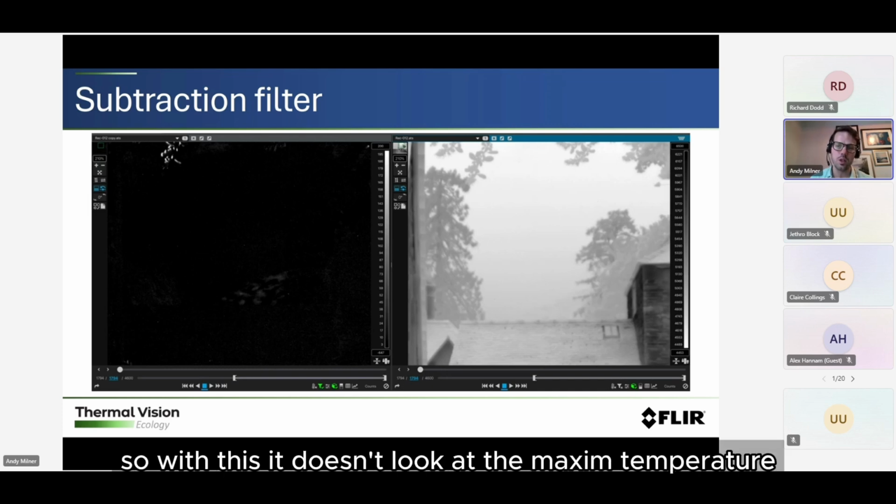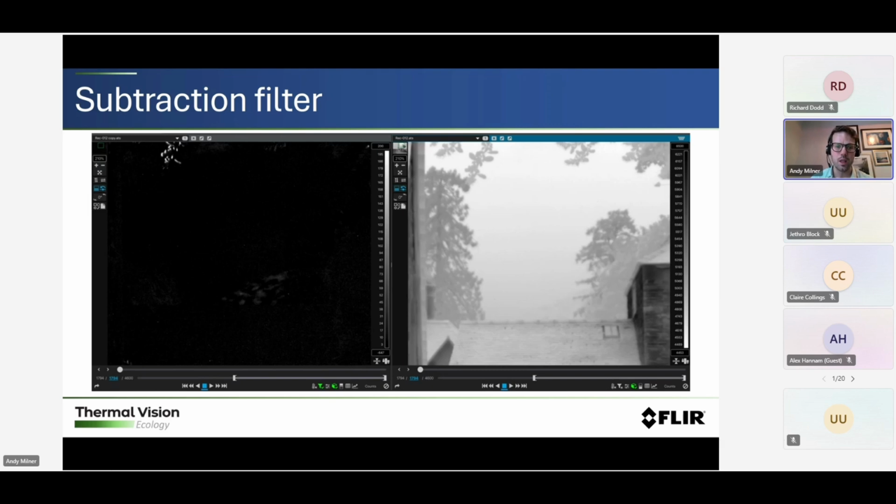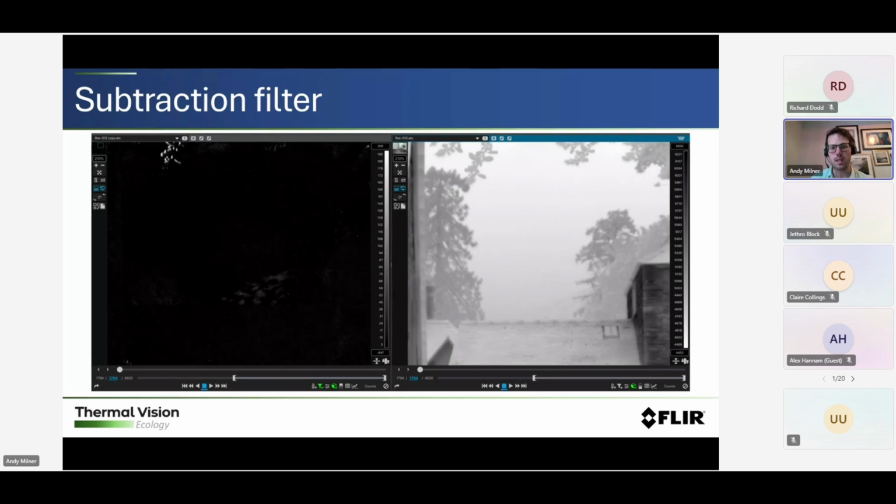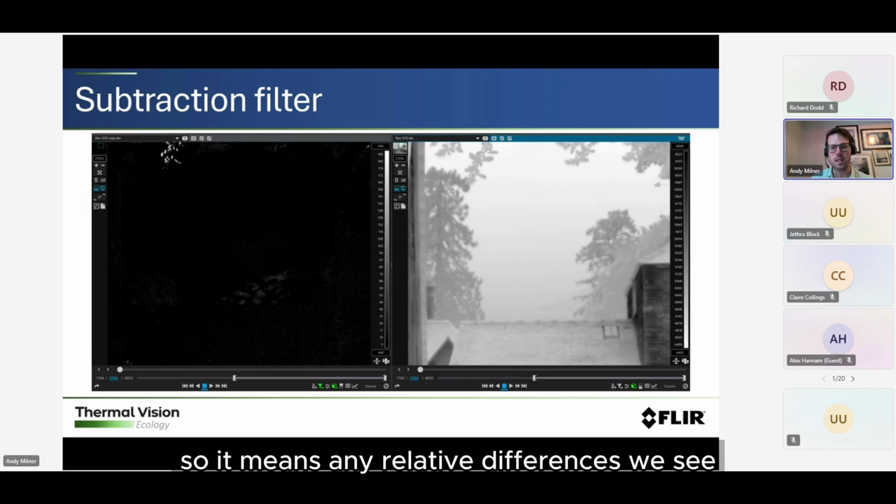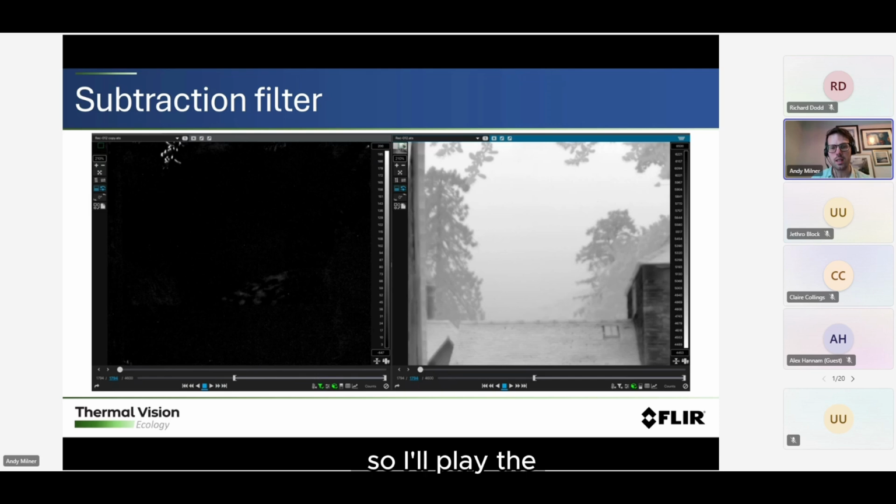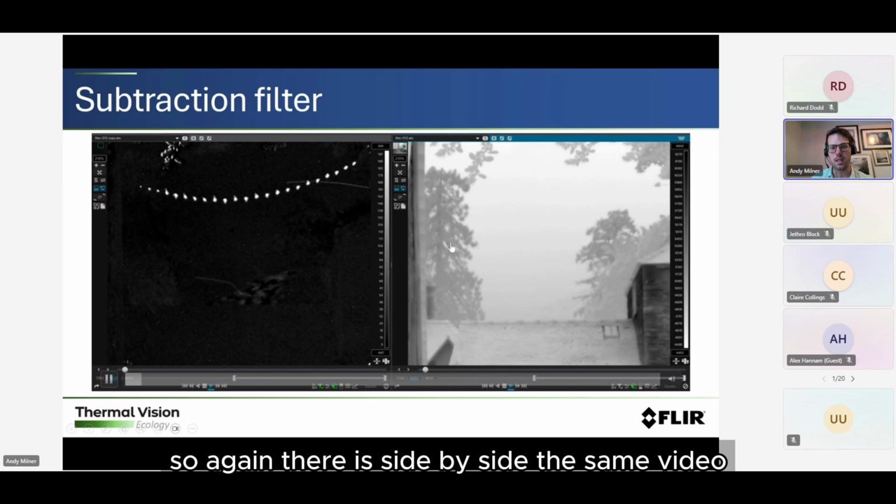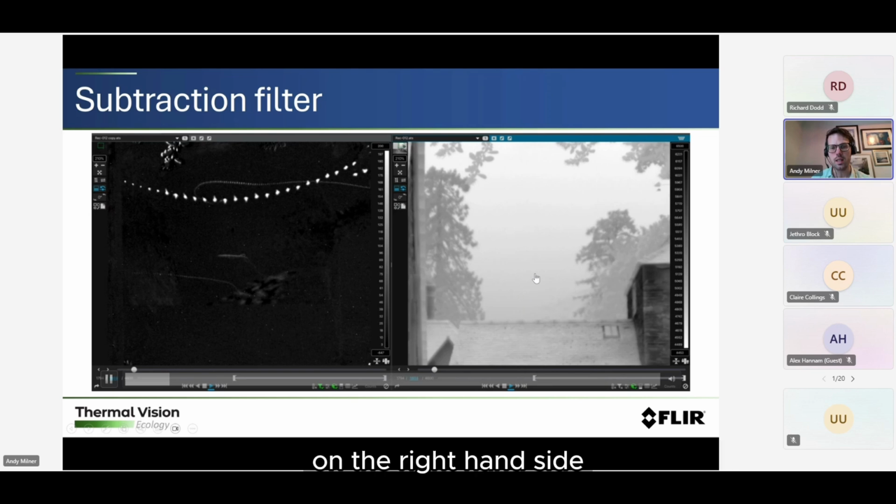With this, it doesn't look at the maximum temperature, it looks at the difference in temperature. So it will take an image and subtract. Every image you see has been subtracted from the previous image. So any relative differences we see, and this makes it very sensitive, and it means the bat doesn't need to be hotter than the background. I'll play the video and you will see. Again, they're side by side, the same video, but you will see in the background these flight paths that are not actually visible on the right hand side.